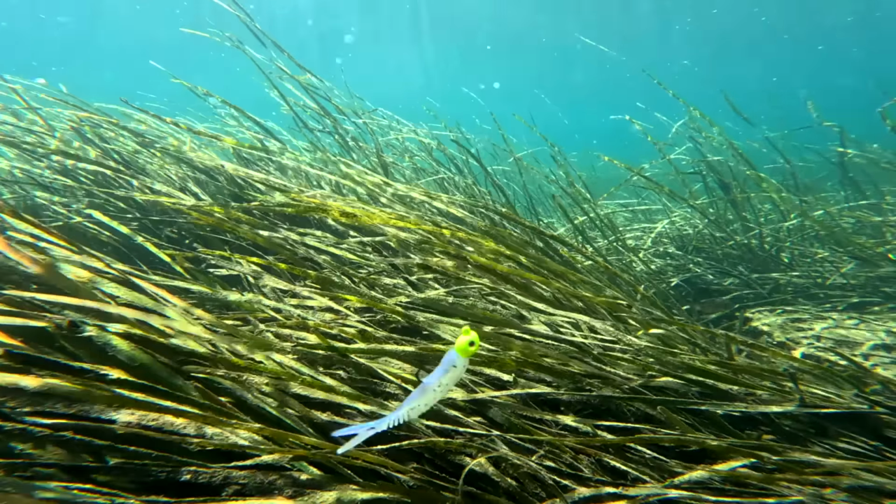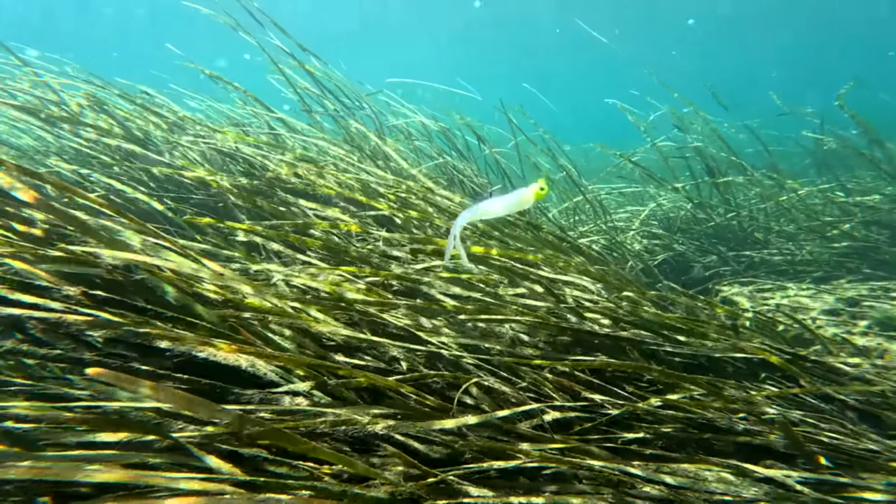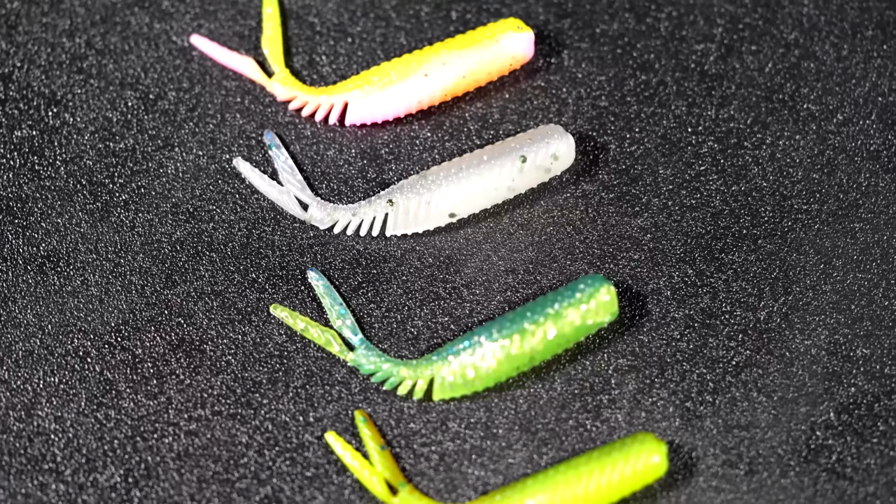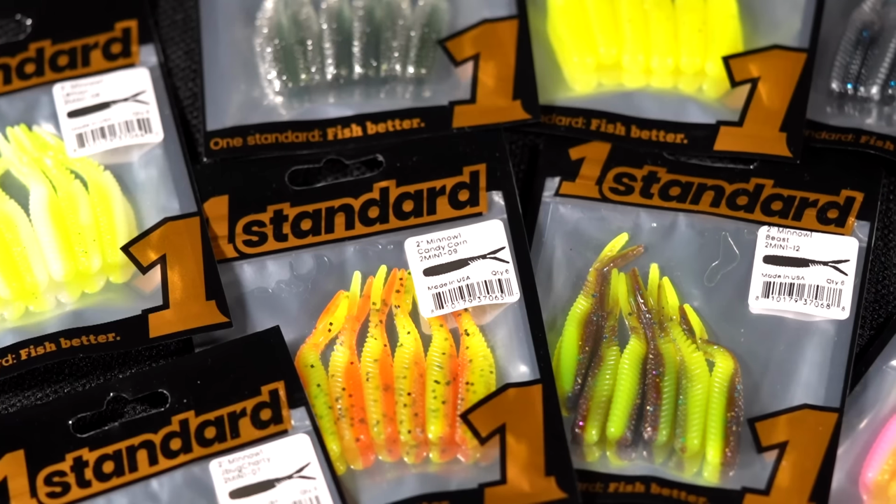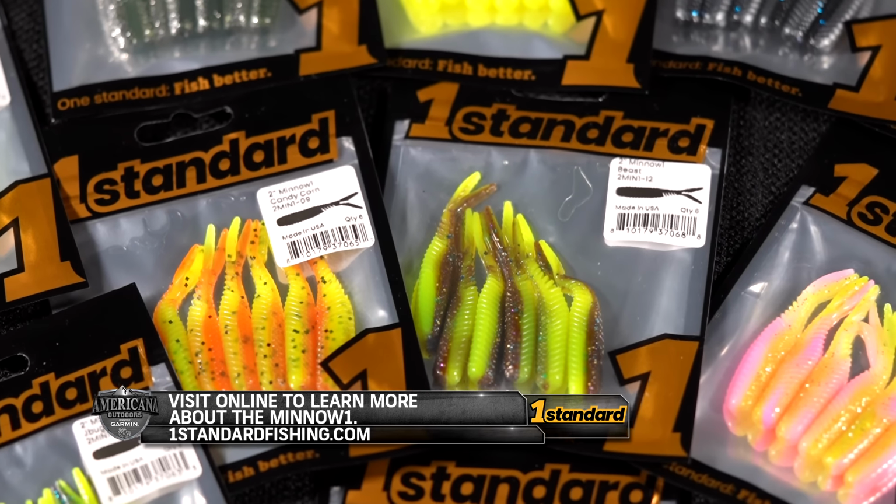The tail design features an action hinge that makes the tail fins open and close with the smallest twitch. This unique tail design also allows the bait to have 2 colors on the tail. Finally, on the underside of the tail are precision motion slots that provide the whole tail with more action. All those features combined with the best colors give you the ultimate minnow bait.